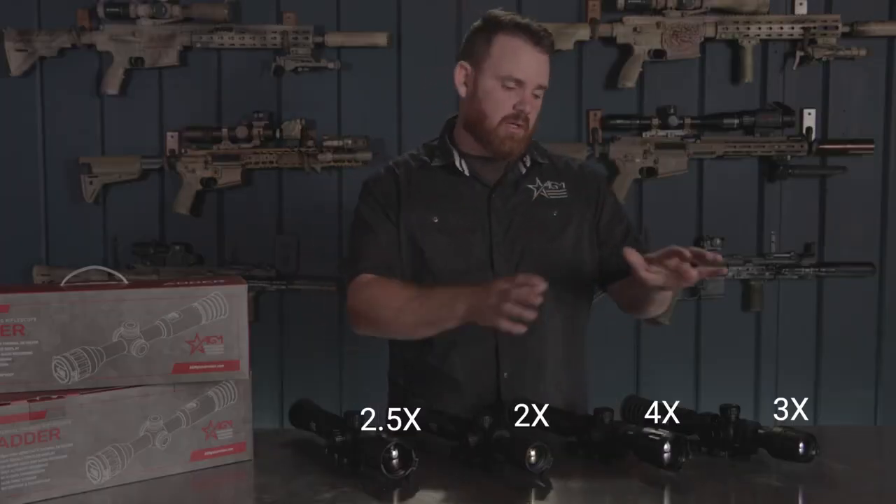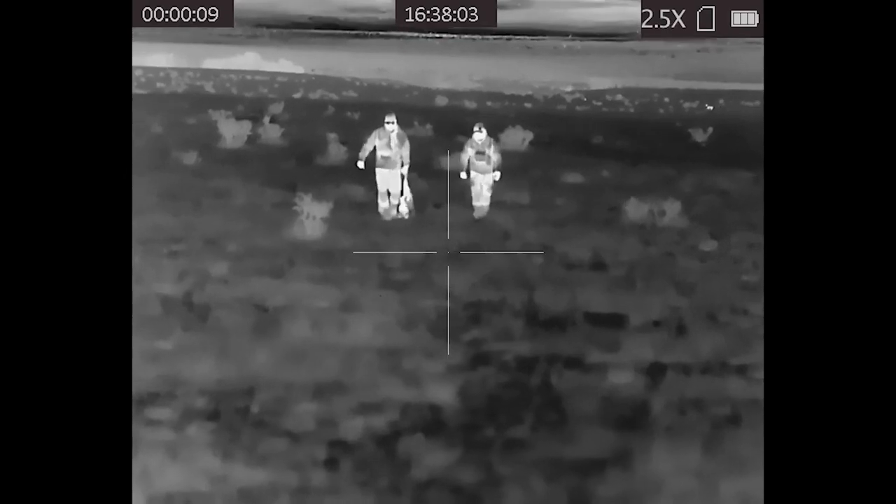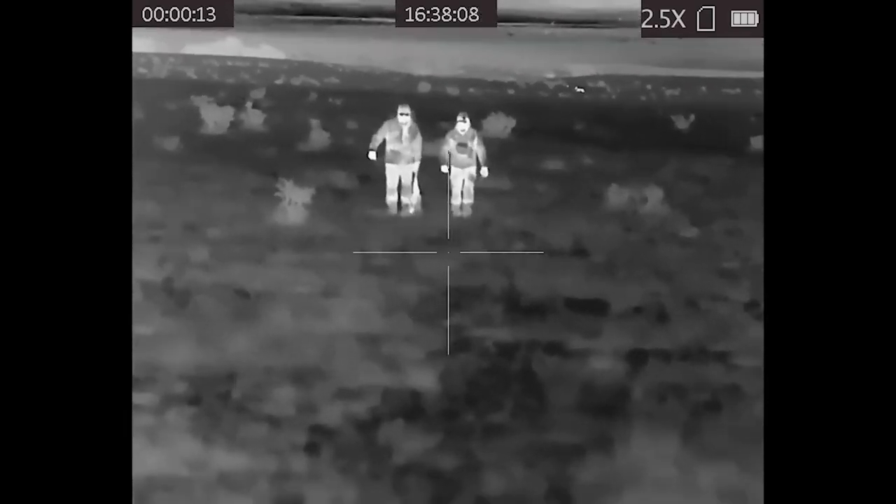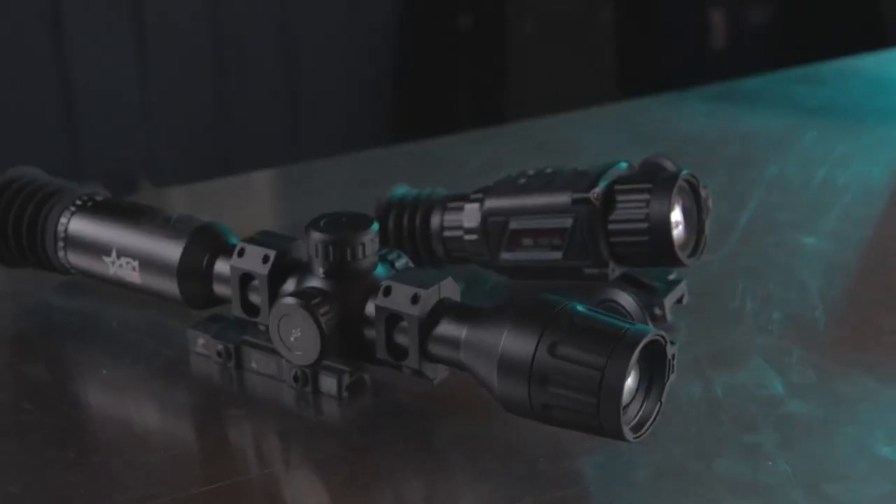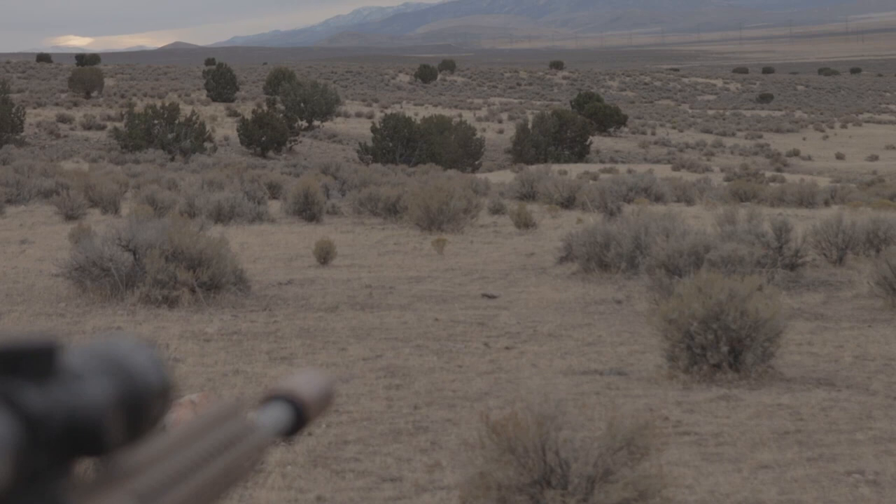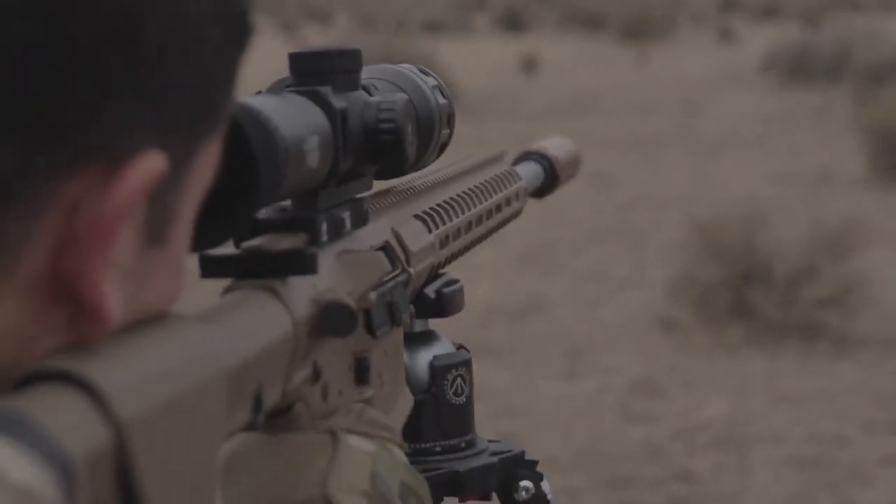So obviously, especially with these lower resolution models, the base magnification is much higher than the Rattler scope and some of the other things that we offer. That is also to your advantage if you are generally using this for taking shots at greater distances. That's kind of one of the areas the Adder really shines.